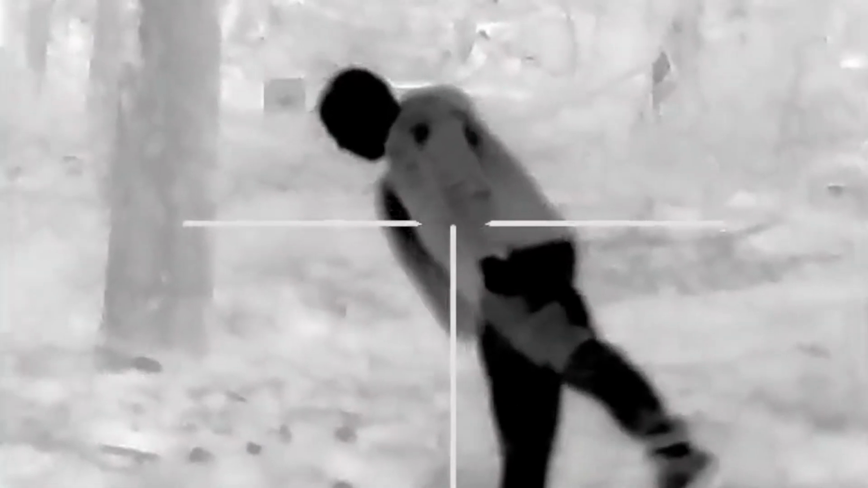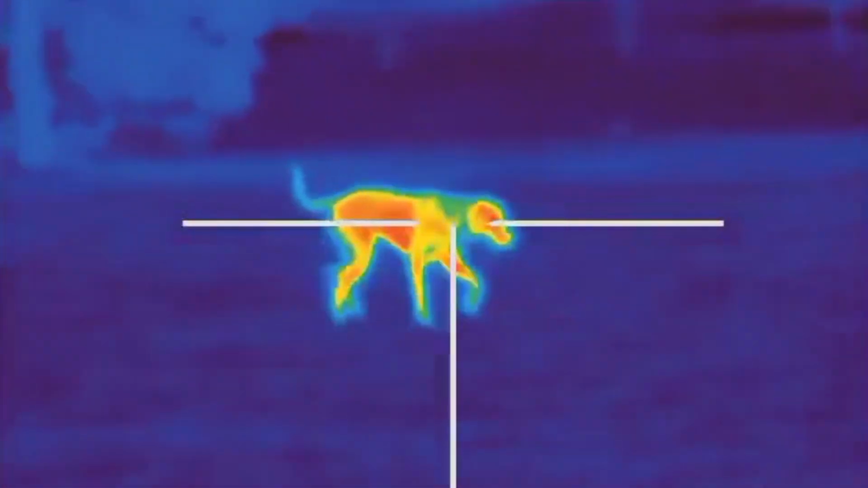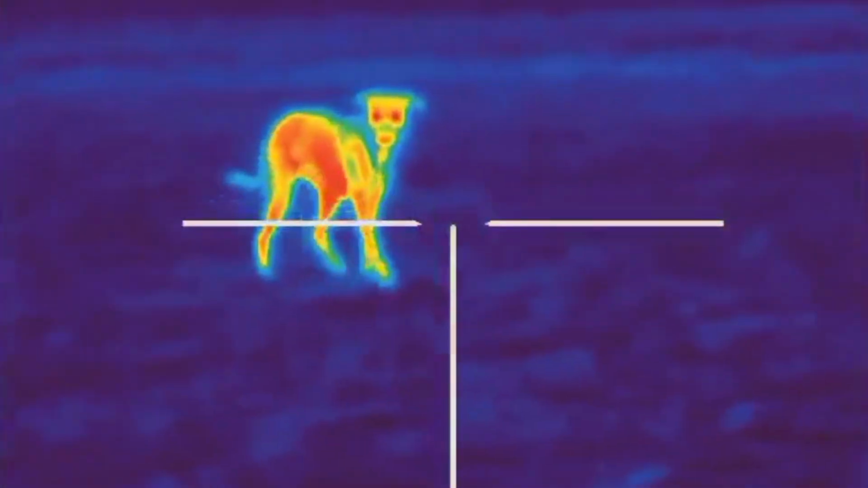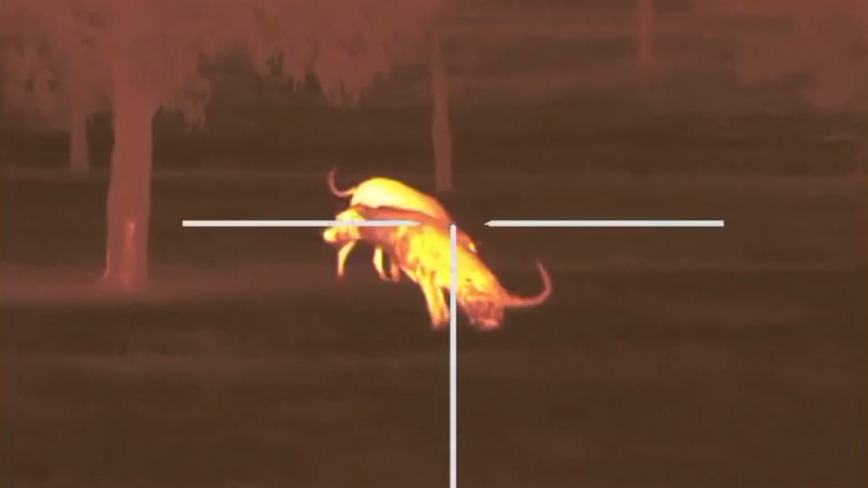Alright, so all in all, this sight is pretty bloody cool. Would I pay $5,500 for one? Probably fucking not, but it is cool to play with, and I thank Jason very much for letting me use it and do a quick video on it. Yeah, I'm not really personally into night sights that much. I prefer just to use a spotlight if I'm doing varminting. But if they were cheaper, I probably would buy one, but I'm not going to throw out $5,000 fucking dollars for a sight.